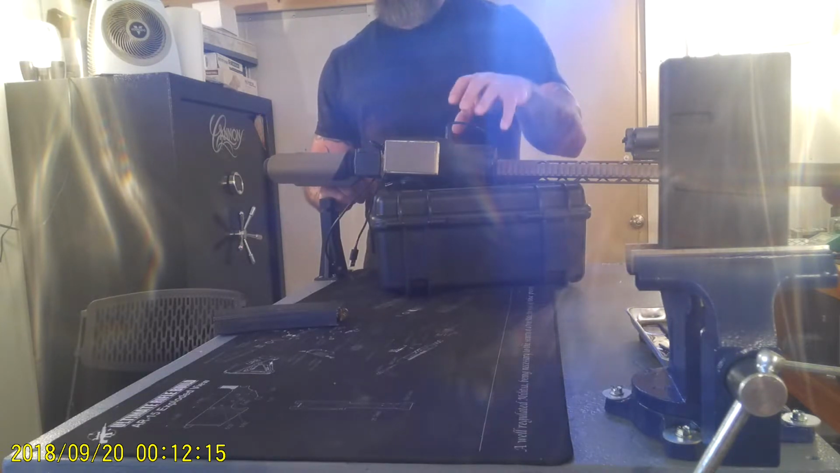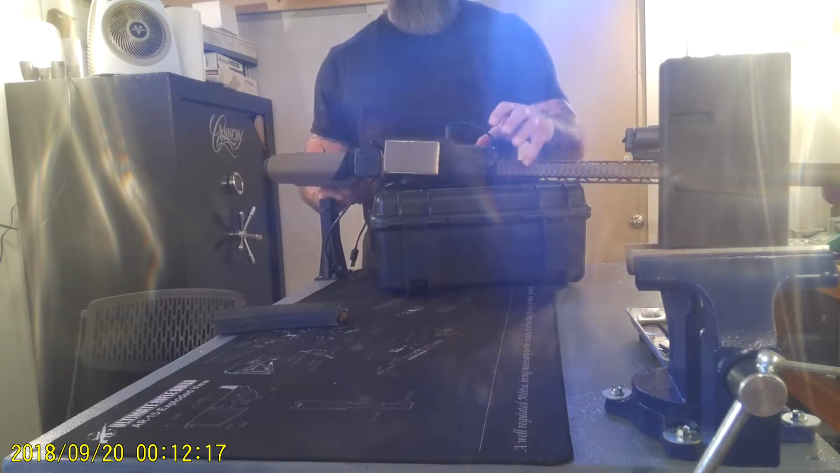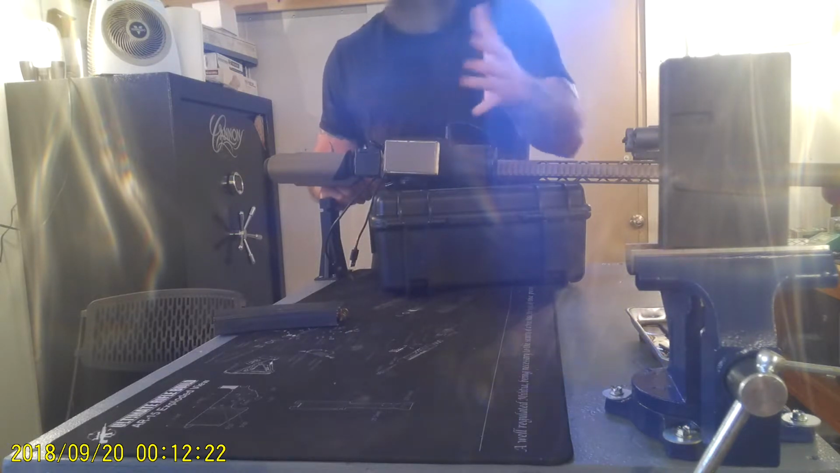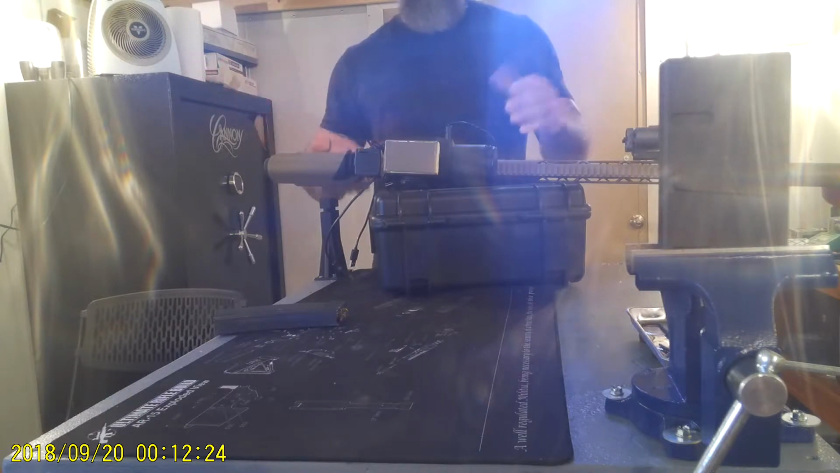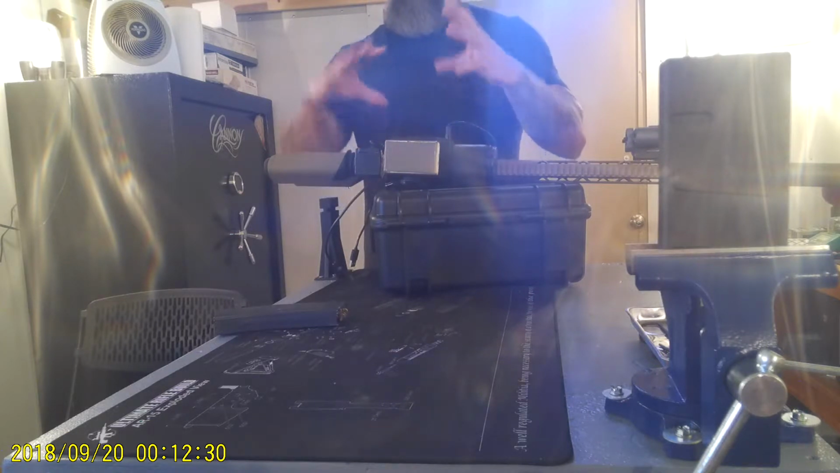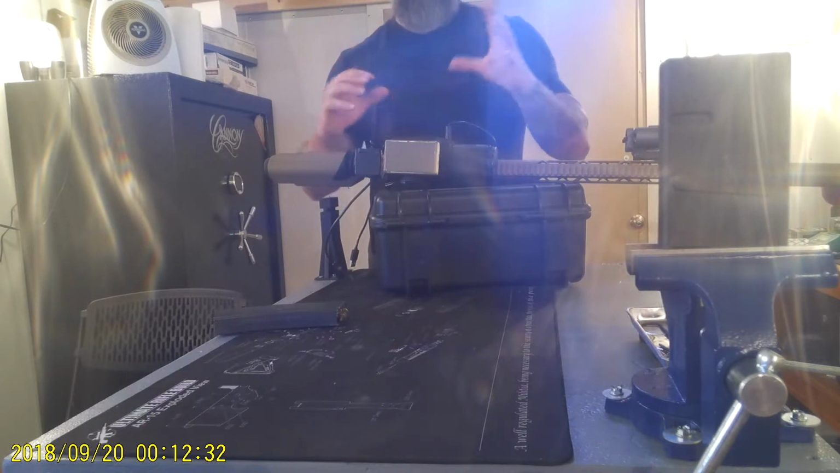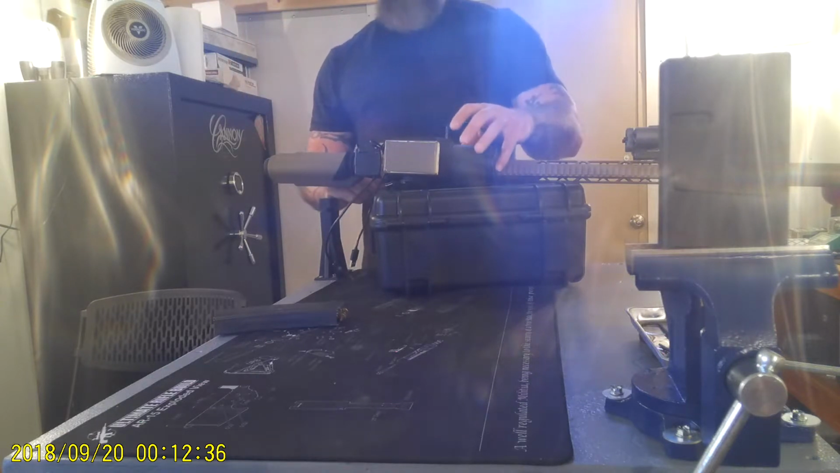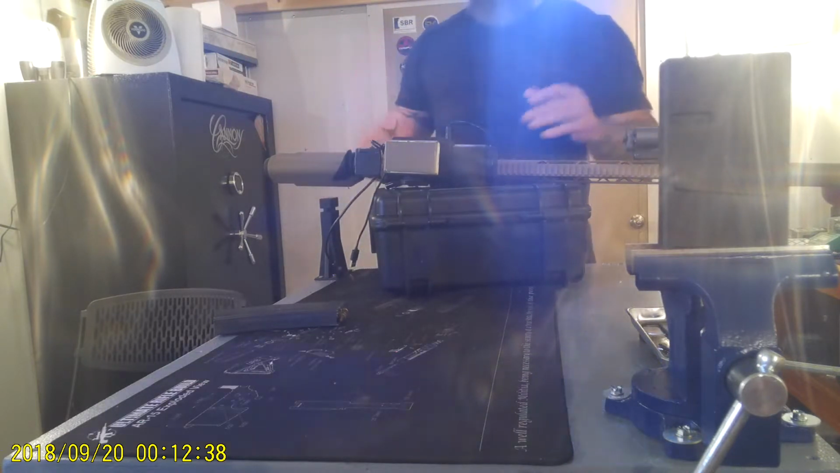Another thing to know about this is that the focus is like a Steiner. So you don't have to focus on what you're on. This thing automatically does it, and it kind of does it around the crosshair area, and everything else is a little bit of a blur. Not bad, but it's what your crosshairs are on that you're seeing the best.